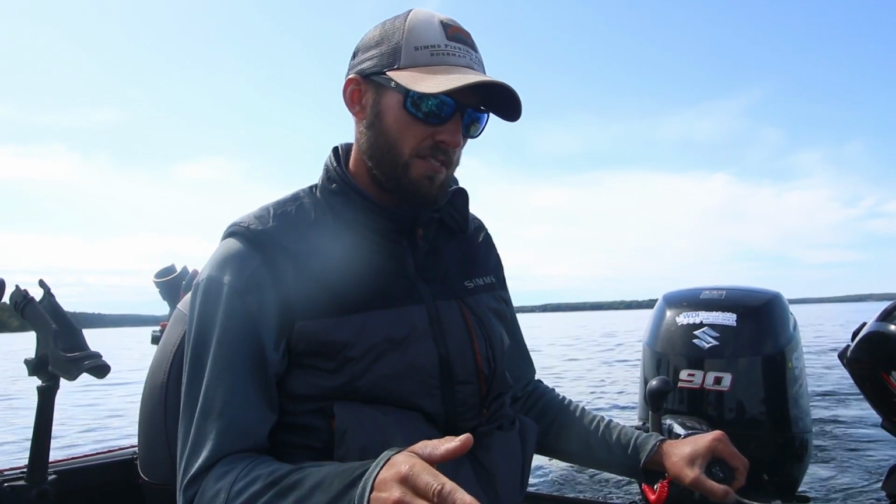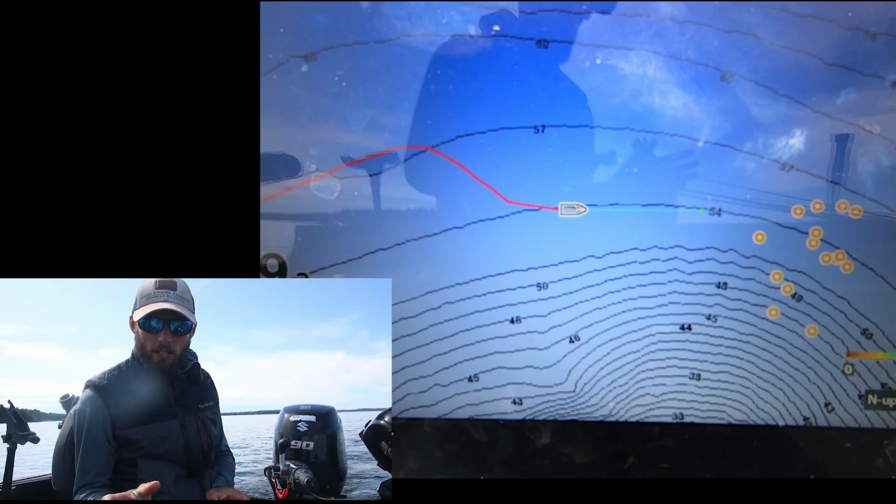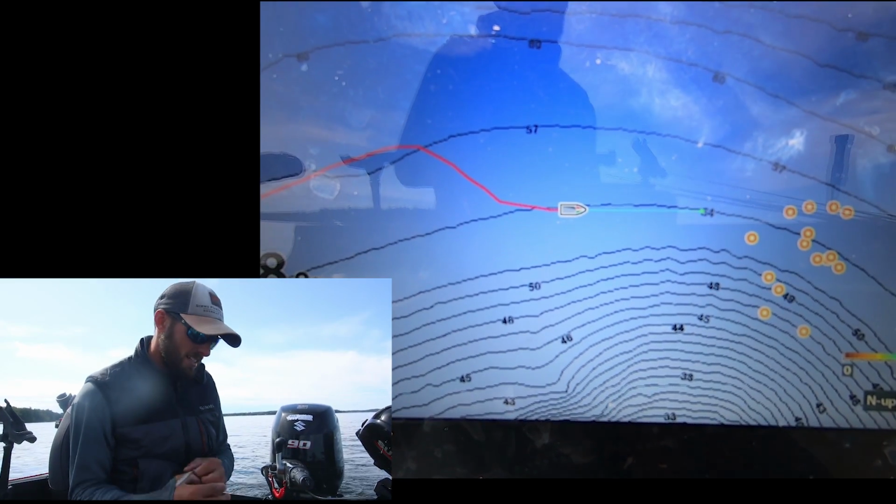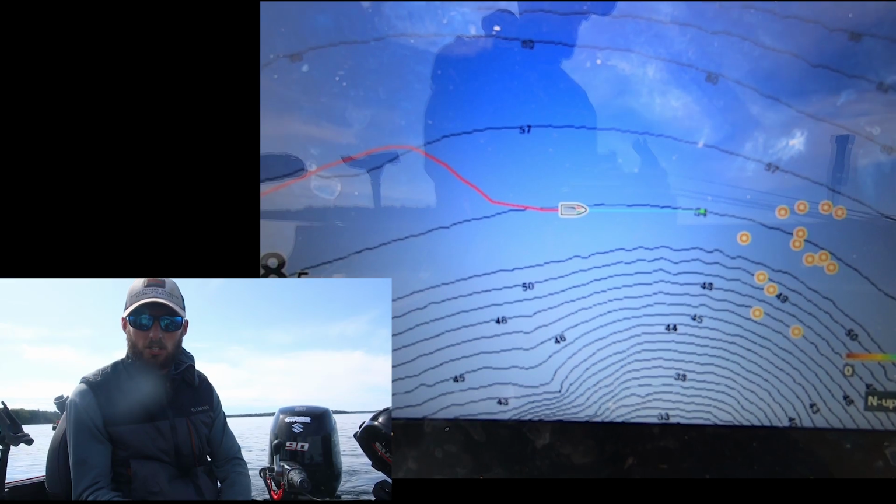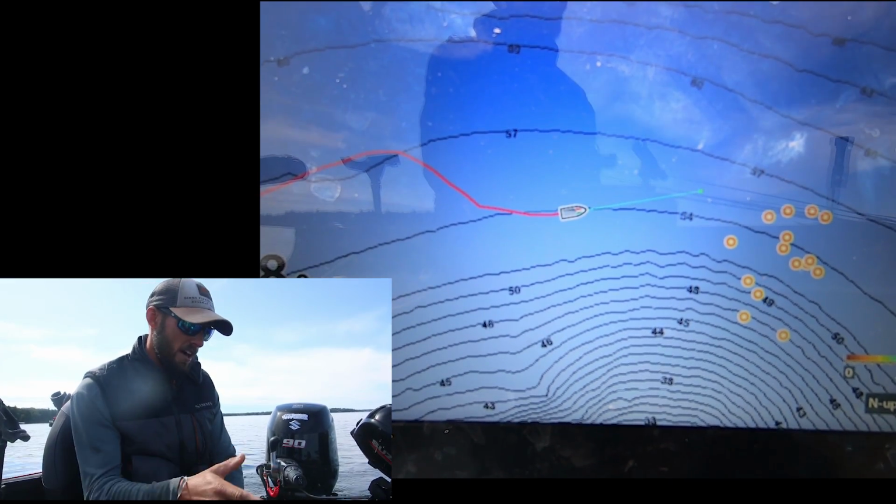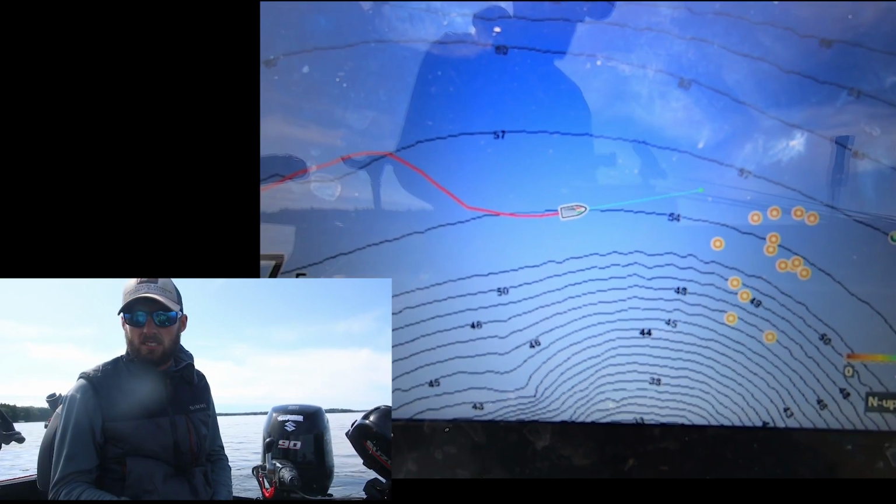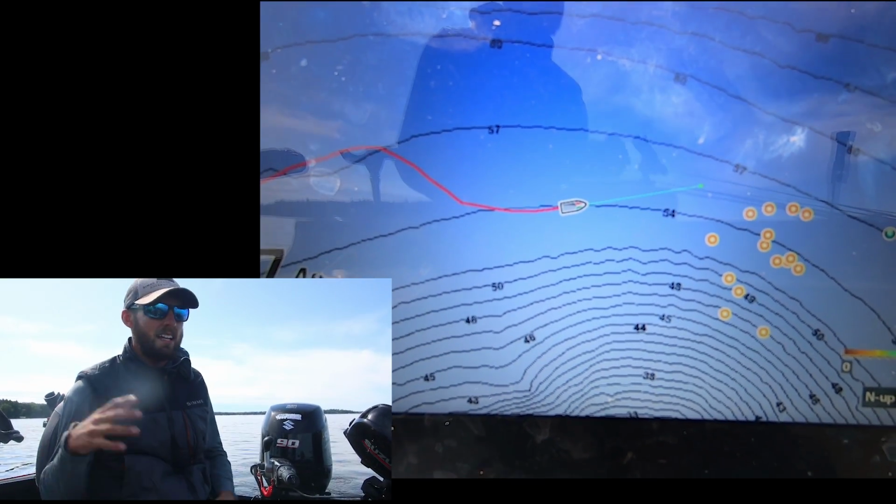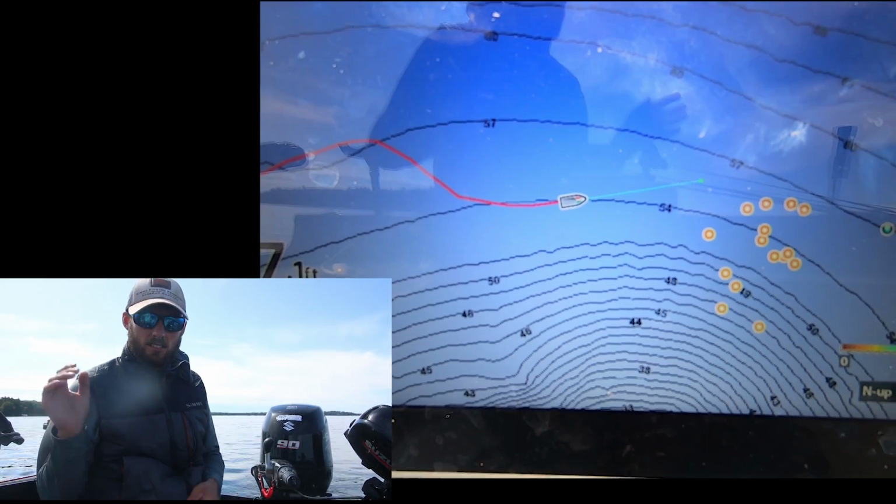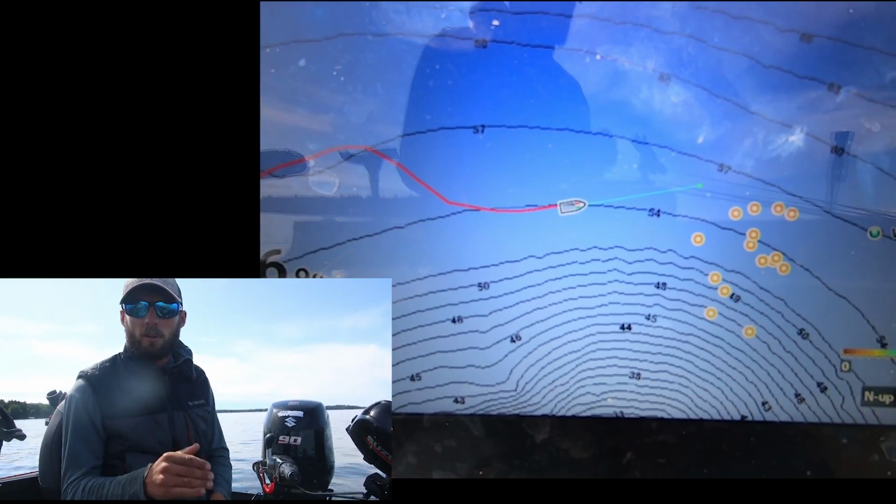AutoChart Live is a Humminbird feature that basically lets you create your own map. There's a hump out here which comes out of deep water, and all these waypoints you can see are where I'm about to drive into on the GPS. That's where the hump is. Ideally I'd like to have it auto charted so I can see if there's any little fingers of it, or just overall how it's laid out, especially come ice when it's a lot harder to move around. It makes it super easy to check different depths when you know exactly how deep everything is. And we have a hump here that's totally unmapped.